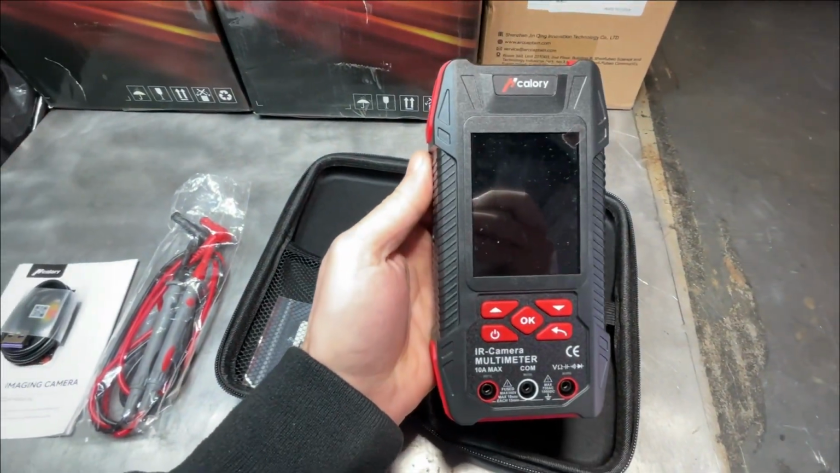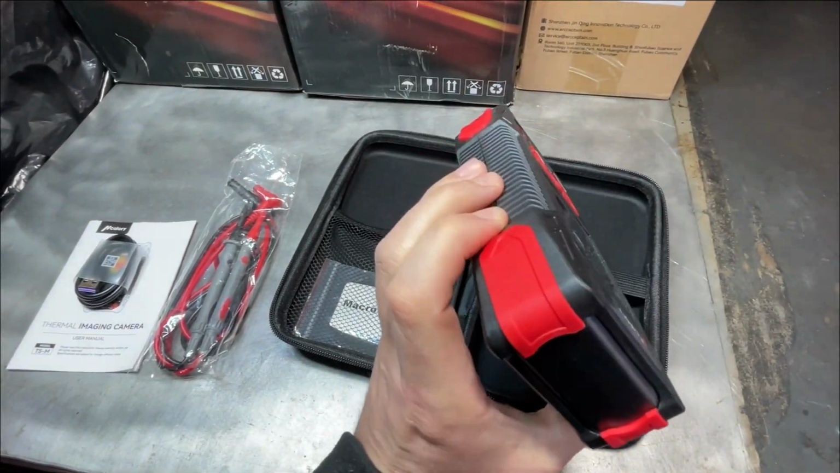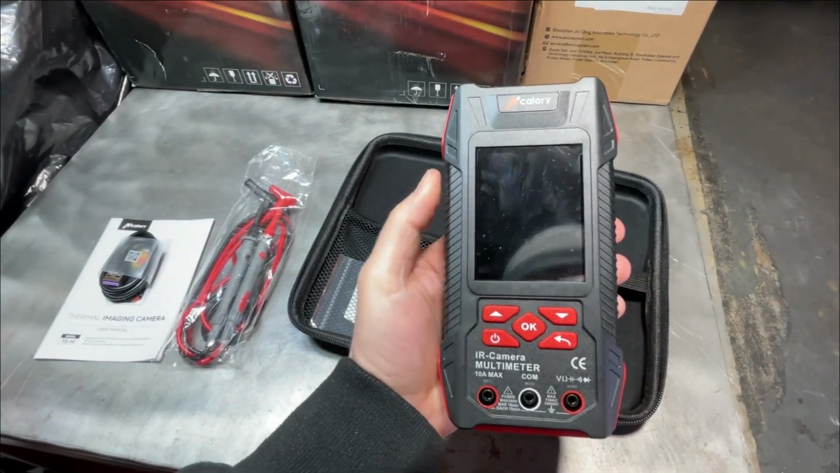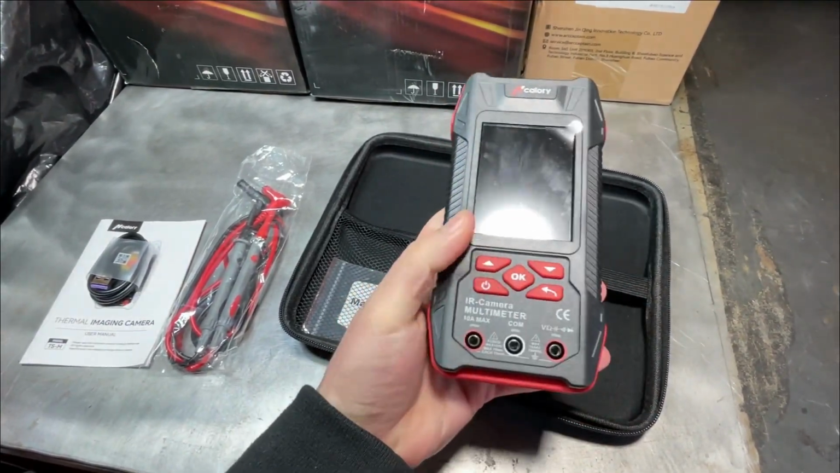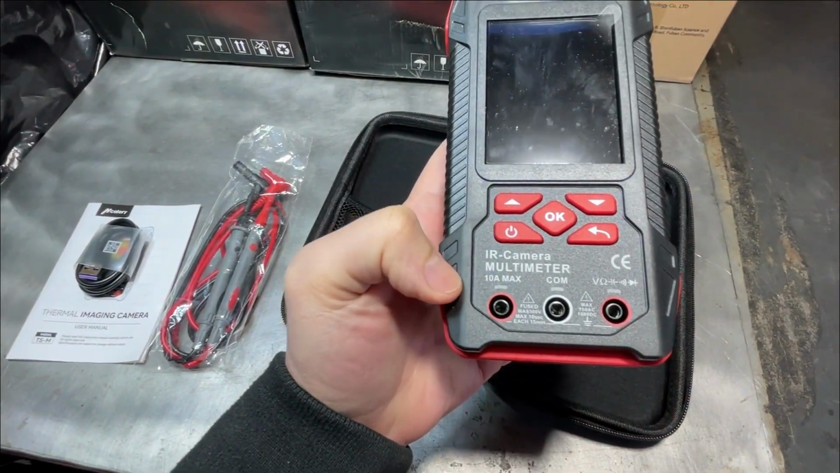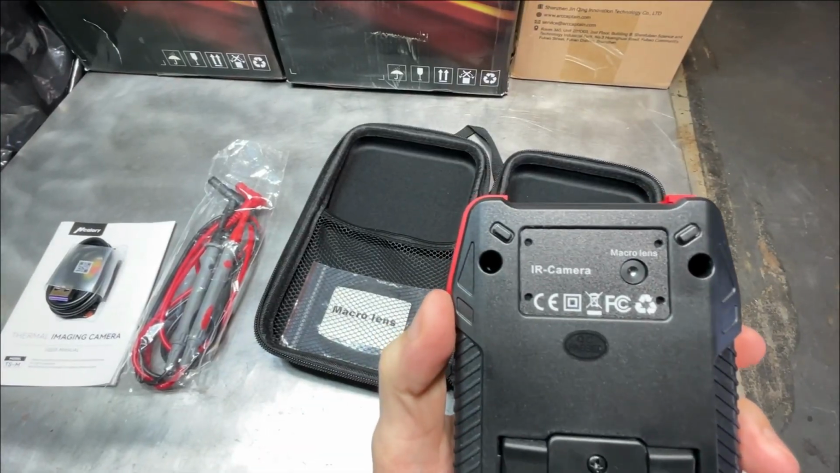Speaking of USB charger, this thing lasts about 7 hours fully charged. As you can see from the outside, pretty simple design. You got your USB-C port here on the side, power on switch, toggle switches, back button, OK button, and these are your inputs for your multimeter. So pretty simple device. Your IR camera is in the back.